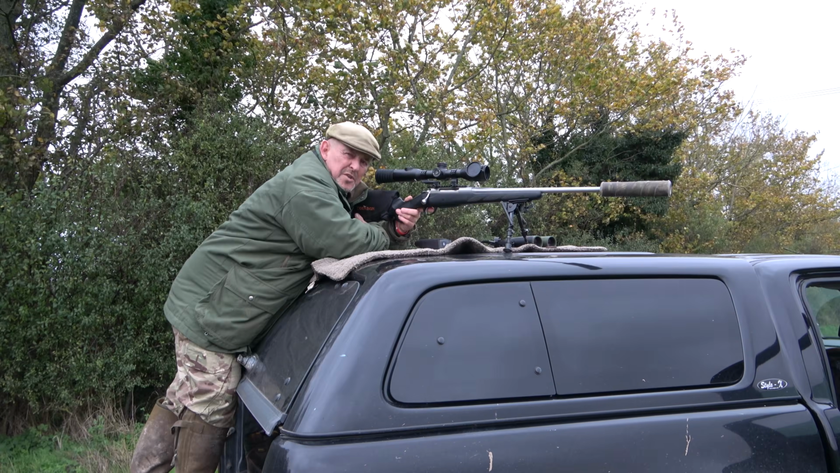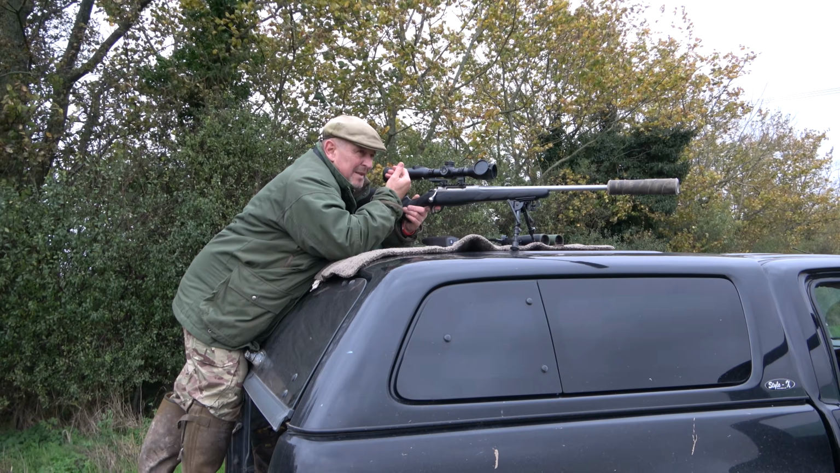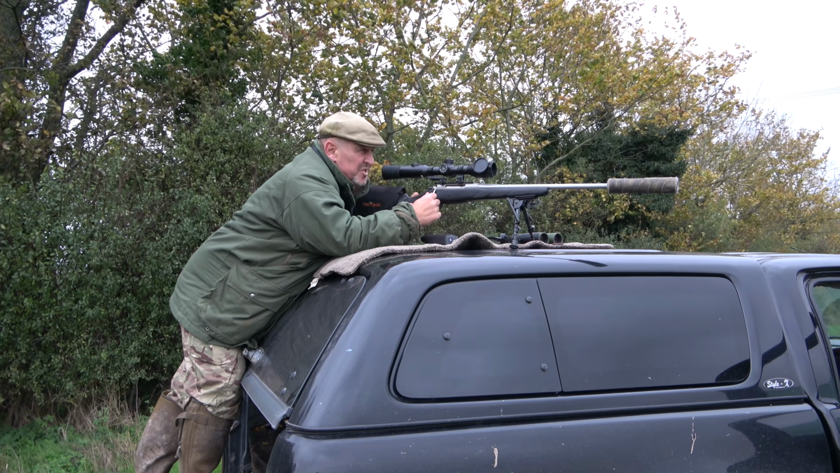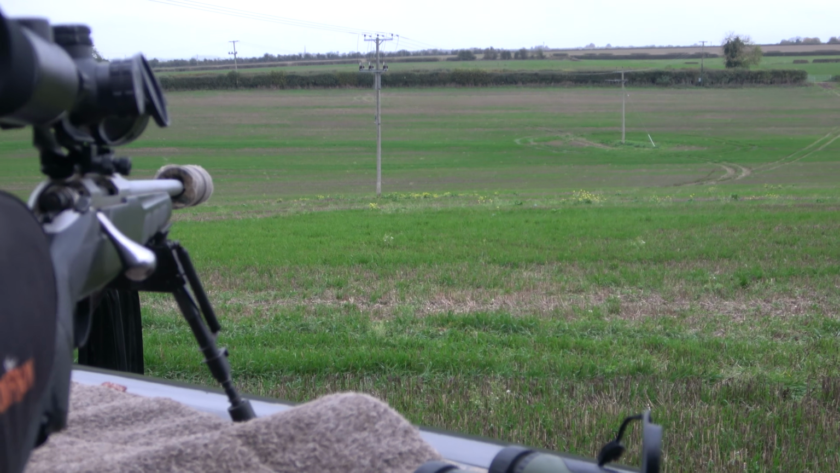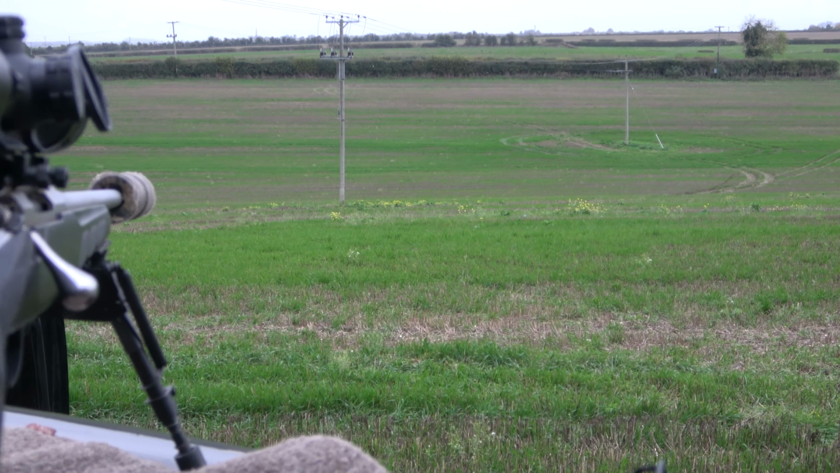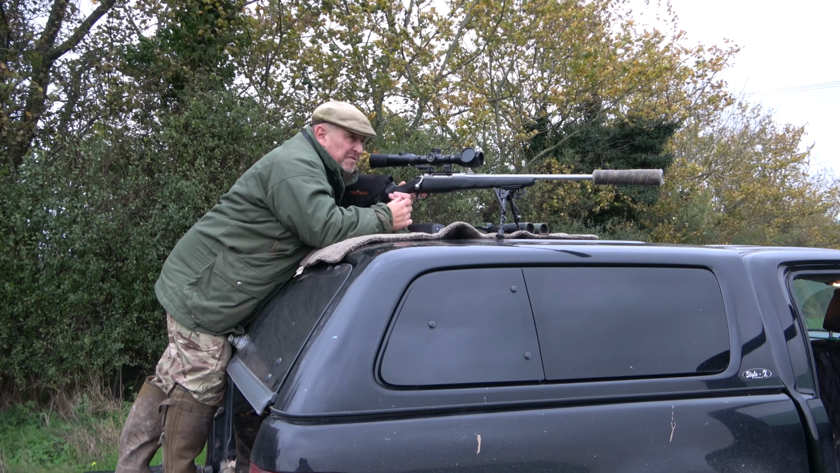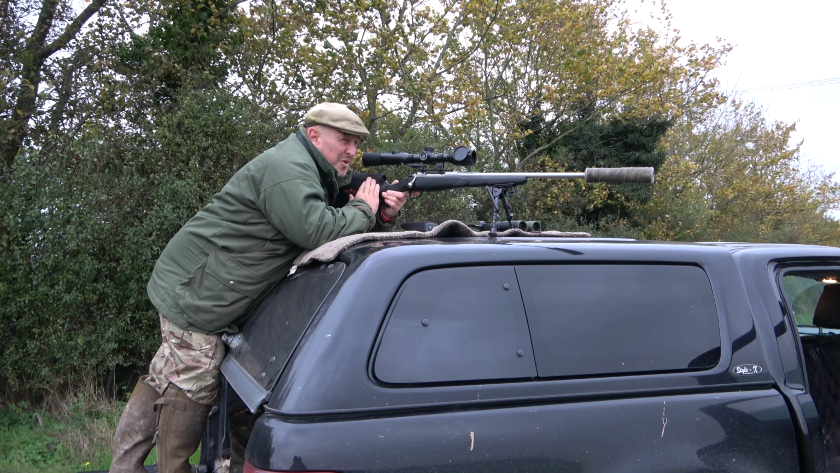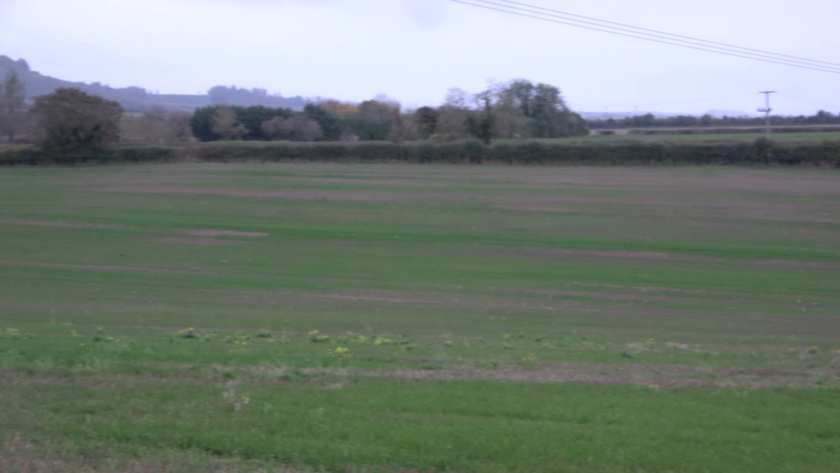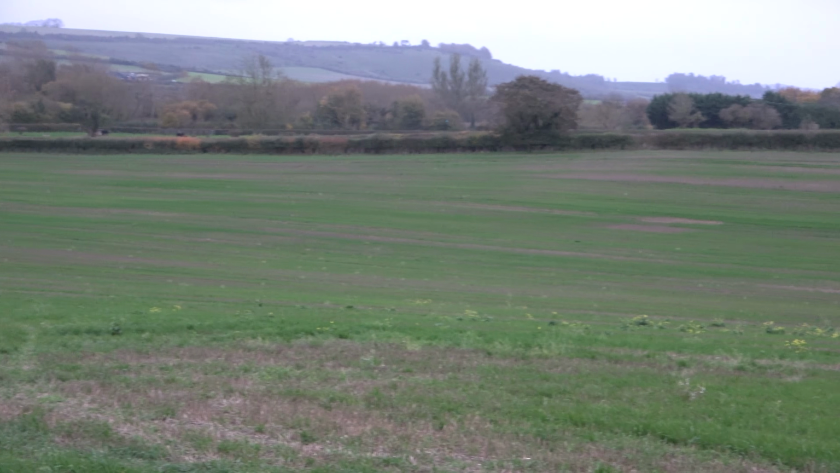Okay, so you can see how I position myself. If he did come that way, like I said, I am a left hooker these days because of my eye damage, so this gives me options. I can shoot nice and comfortably all the way out to my right, or down there if I have to. This is what I fancy I'm going to be tonight. I think he's going to come off that hedge, down across, into that bottom.